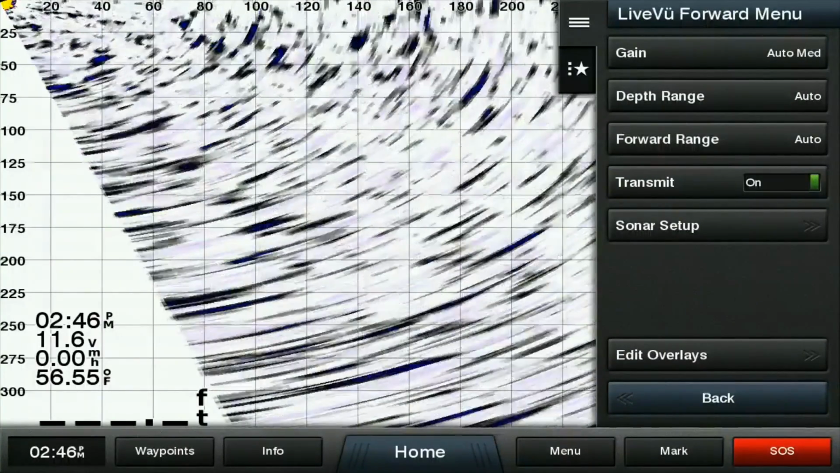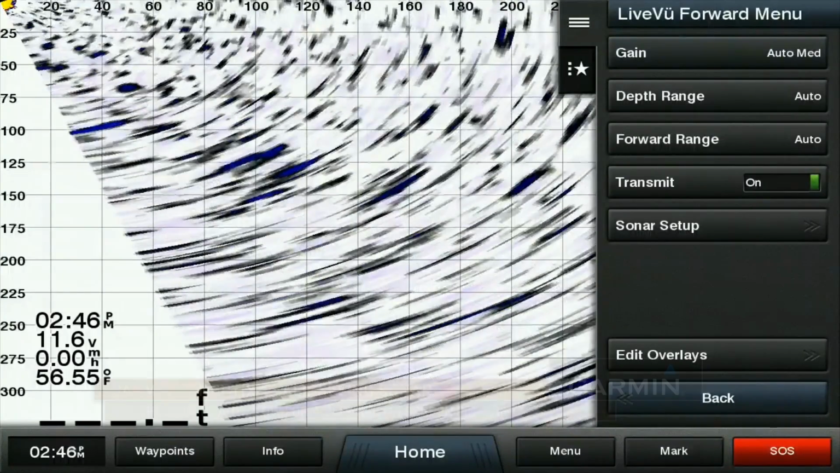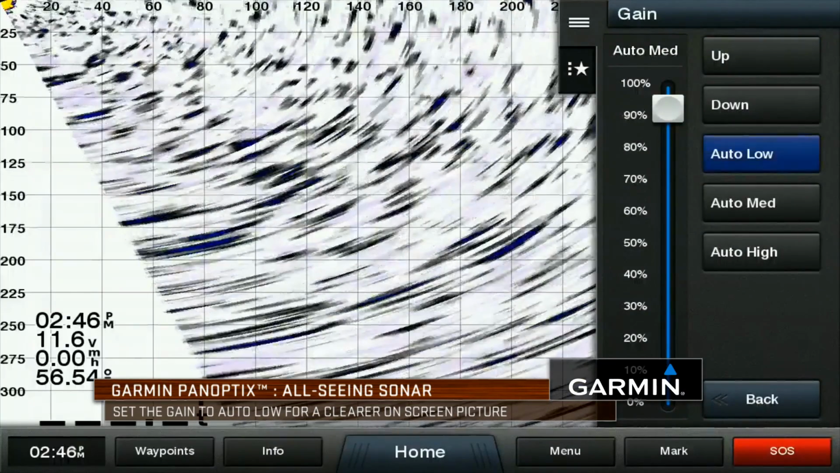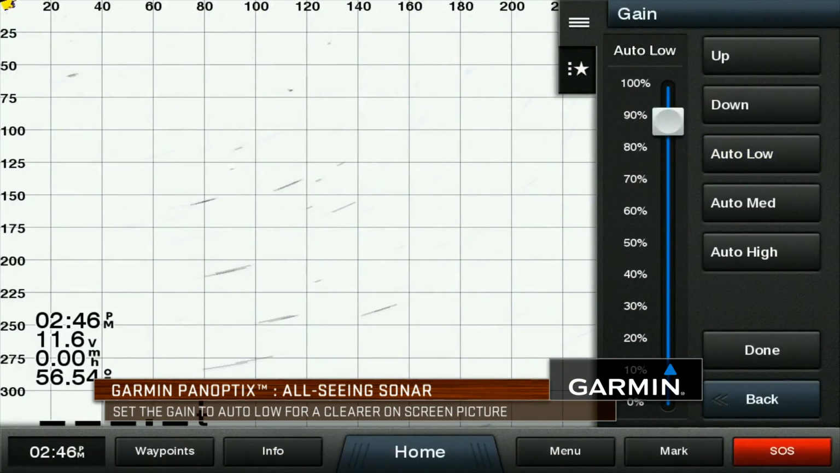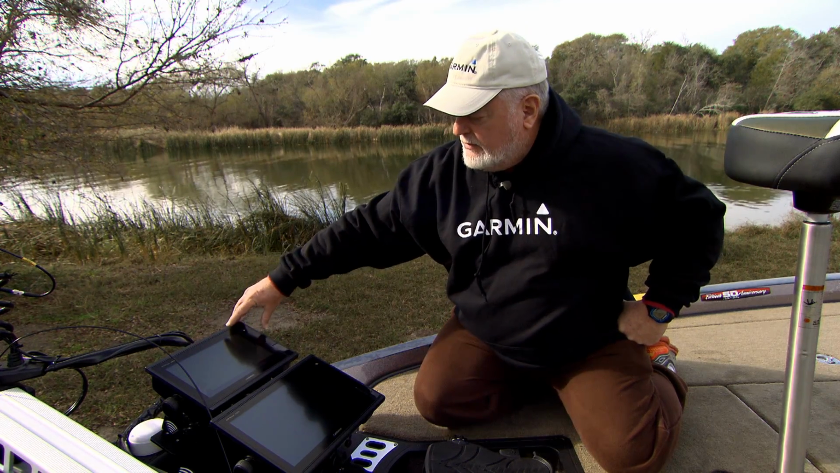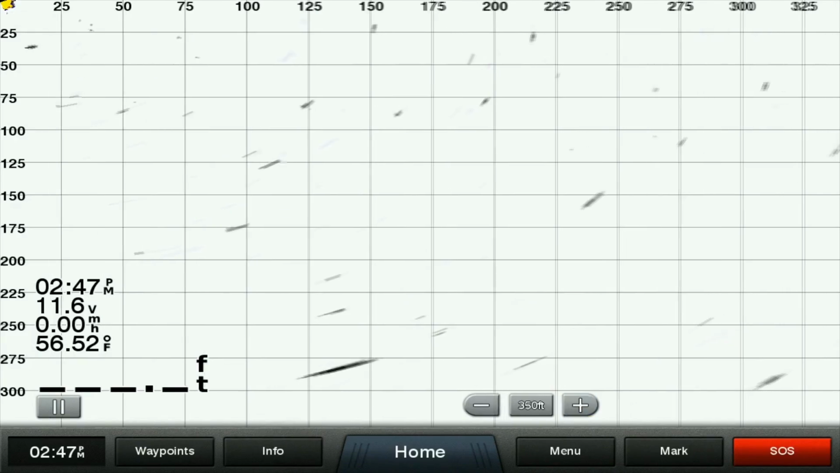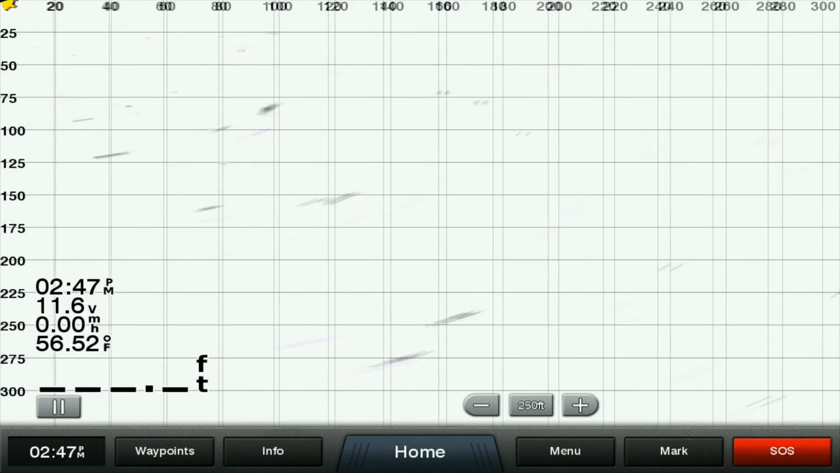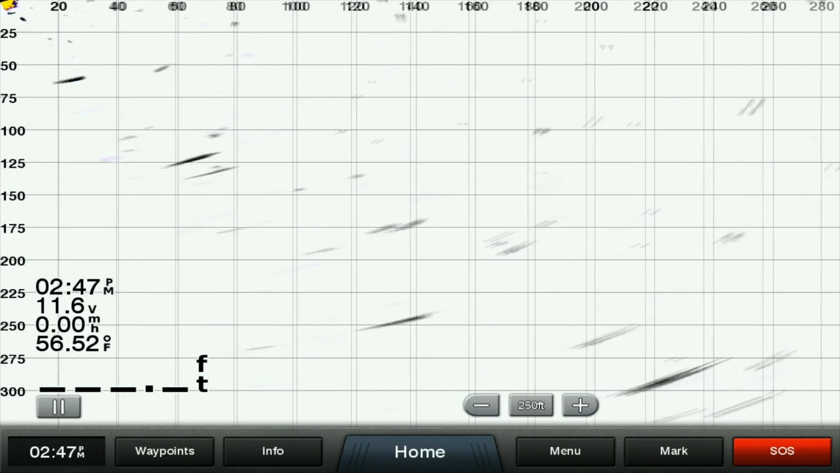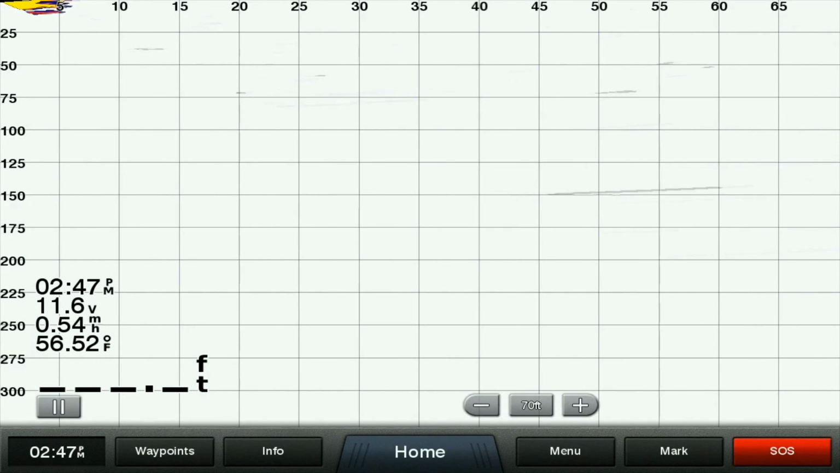Now if you look here, the gain is on auto medium, and for most anglers, you can actually put this into auto low, and it'll clean that screen up really nicely for you, and it can function on auto. Then the second thing is it defaults to an auto on your distance forward that it's looking, which is right here. And I actually want to take that so you can adjust it right here on the screen on the fly. And I'm going to take that down, and I'll let it go at that today.